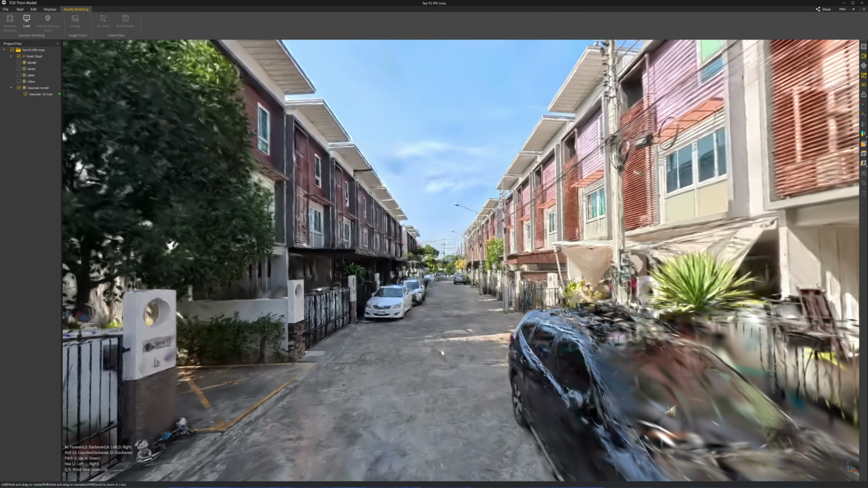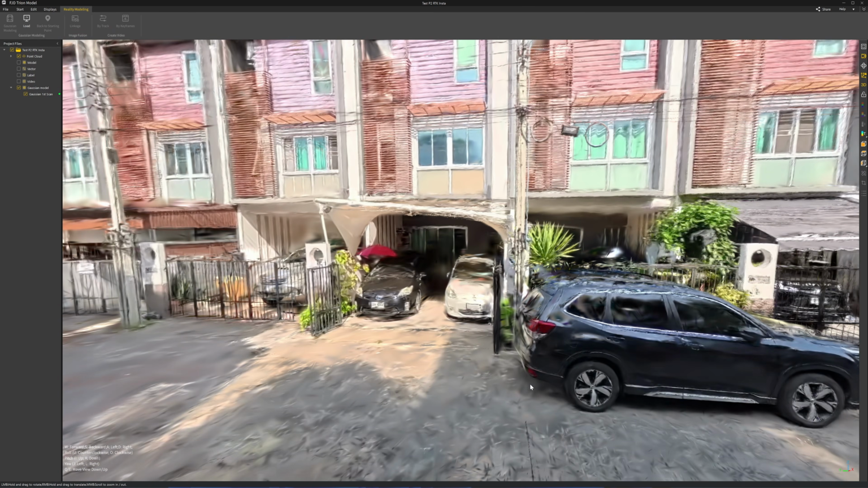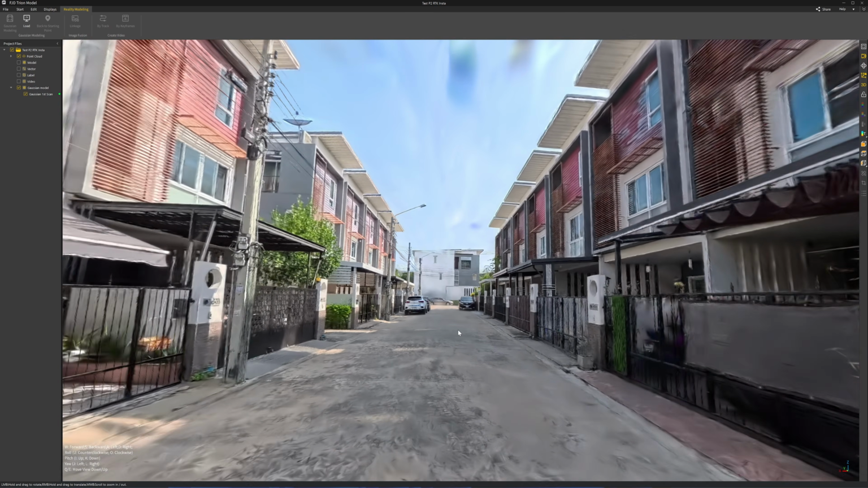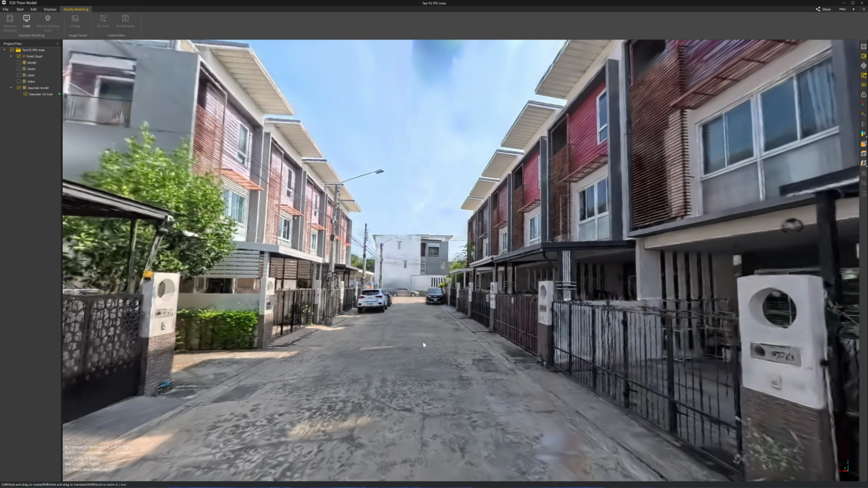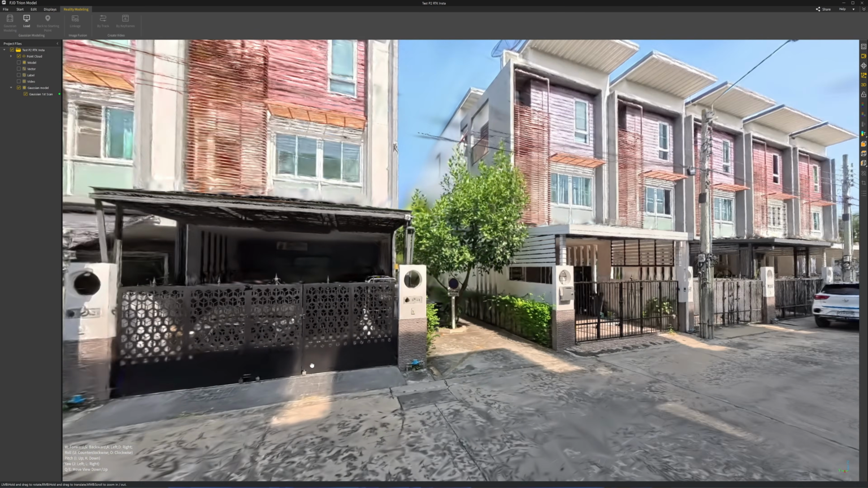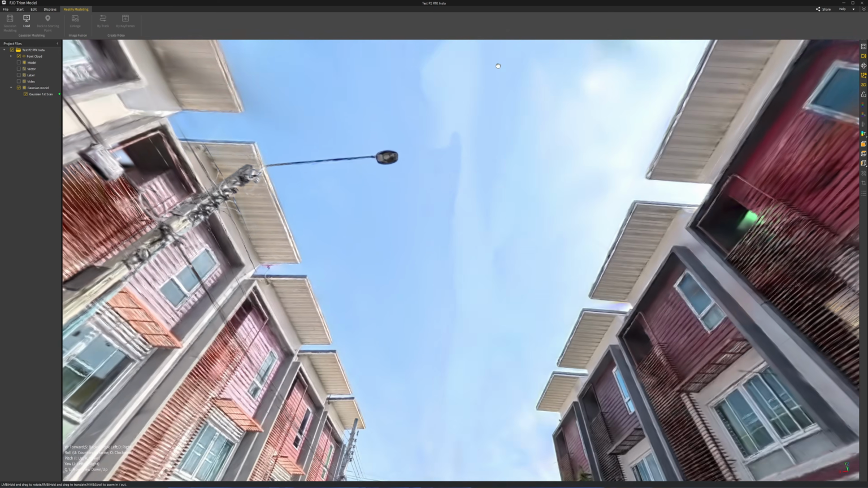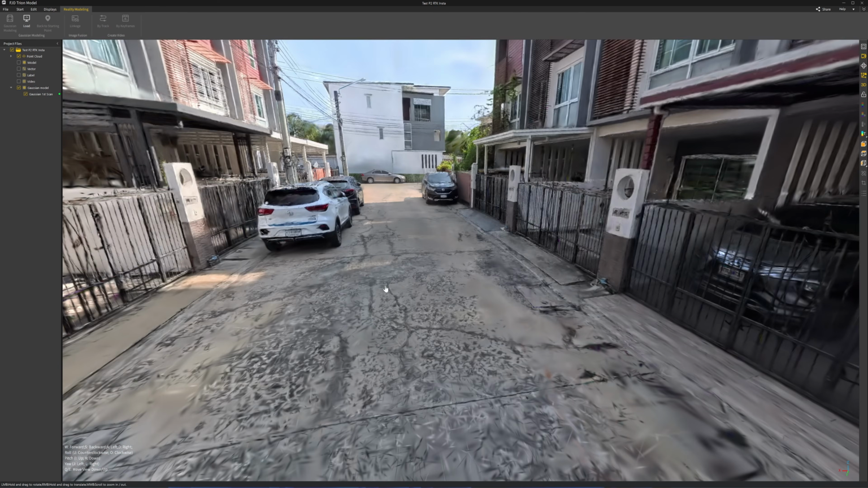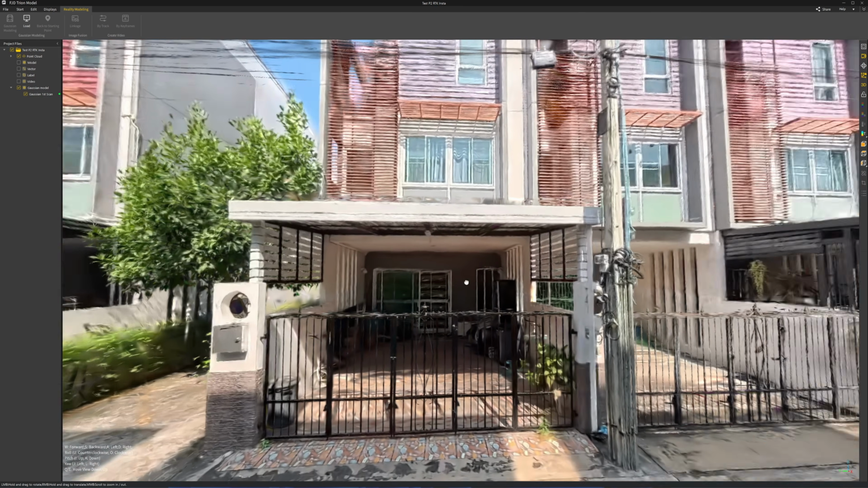The output is in the PLY format. This one is about 600 megabytes for the 3D-GS. The quality of the Gaussian Splatting depends on the position of the viewing angle. So if you are in the trajectory path, you should get a good result. I can read the sign here, the number. Looking at the sky, looking down at the floor, left, right.